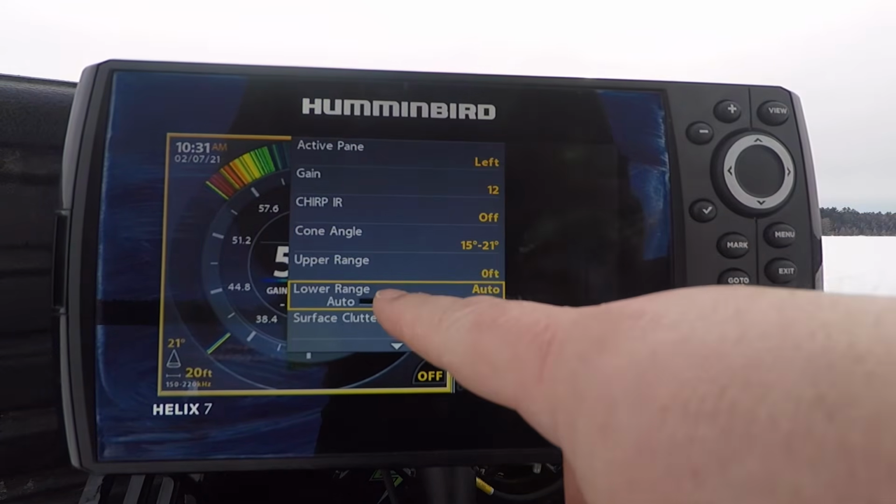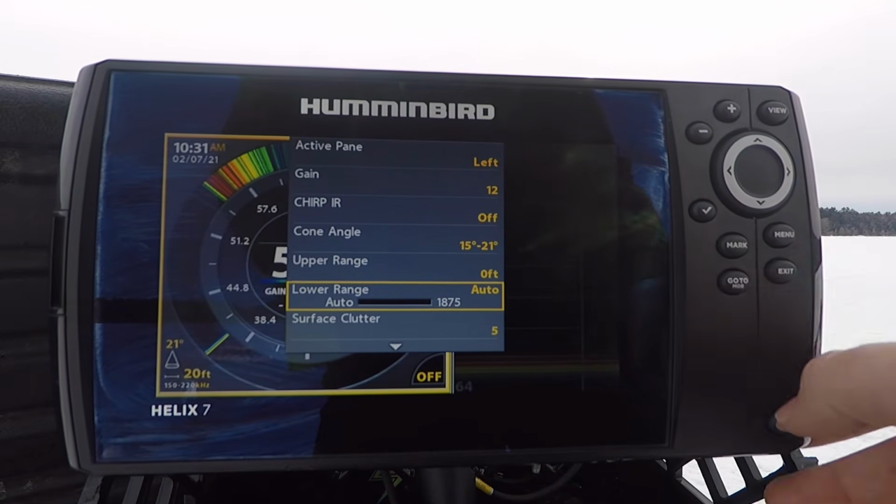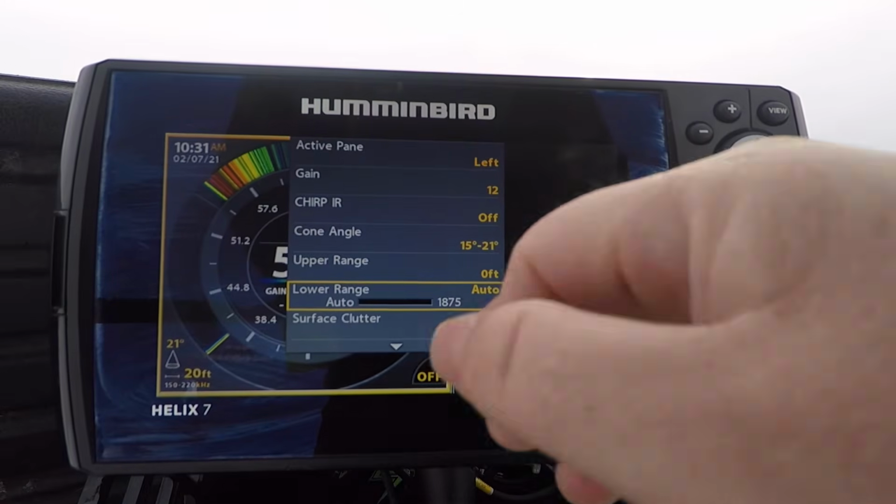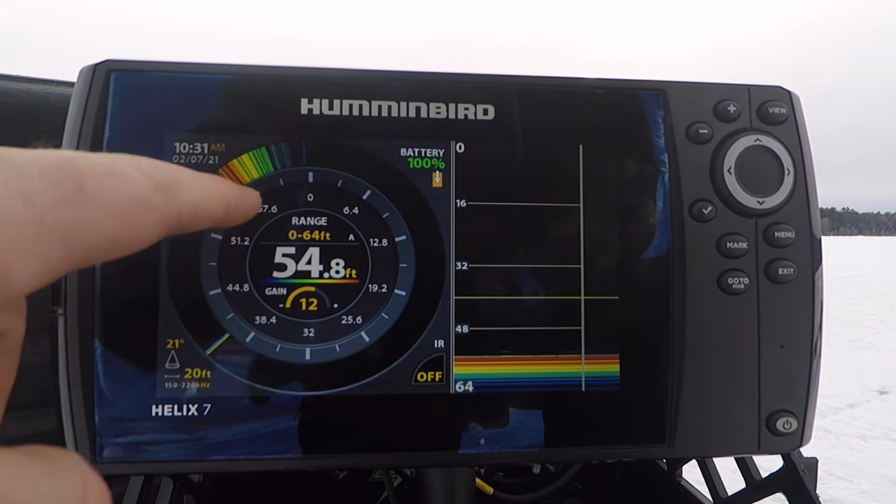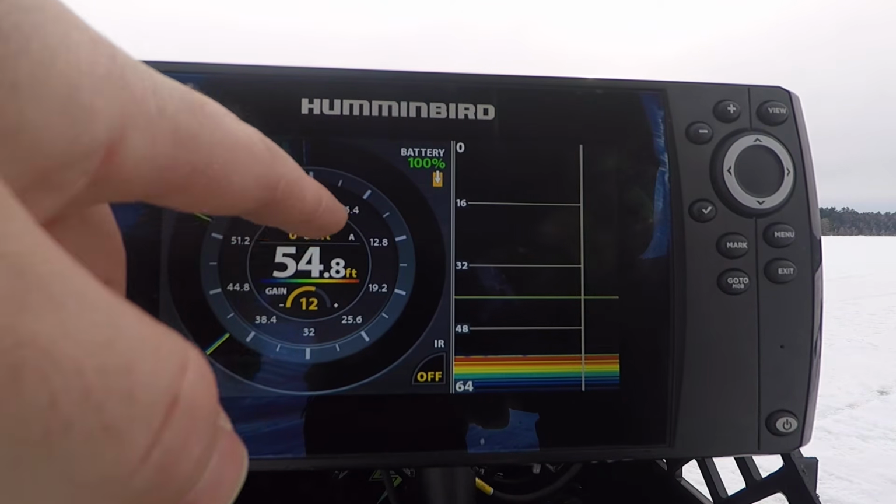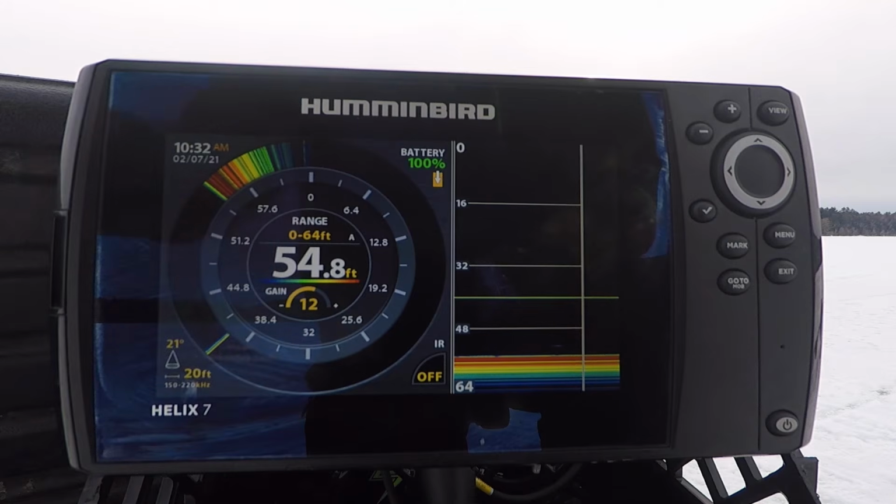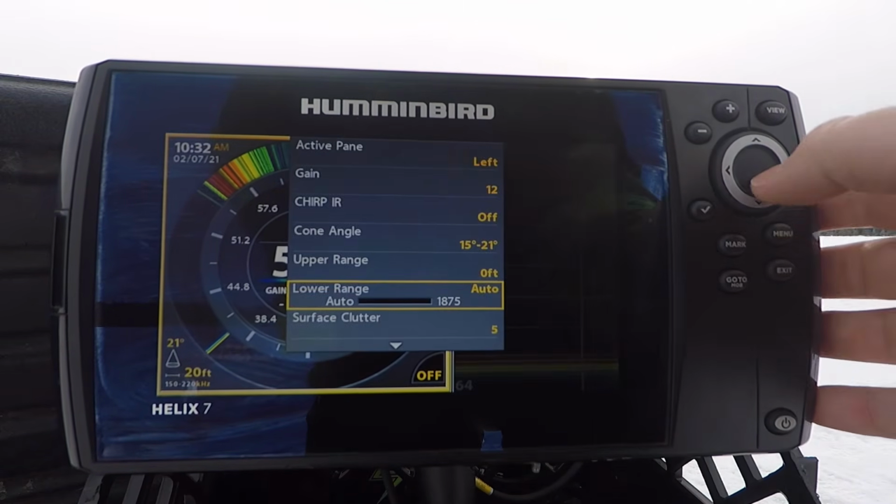And lower range, I change all the time. I don't like to leave mine in auto, because what can happen is if you leave your lower range to auto, your bottom can bounce around a little bit. So I like to manually set mine. As you can see, I have mine set from 0 to 64. You need to have it a couple feet above what you're actually fishing. So I'm in 54 feet of water.